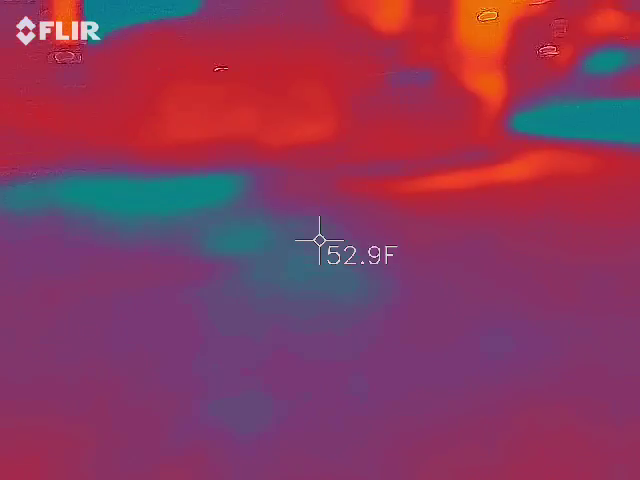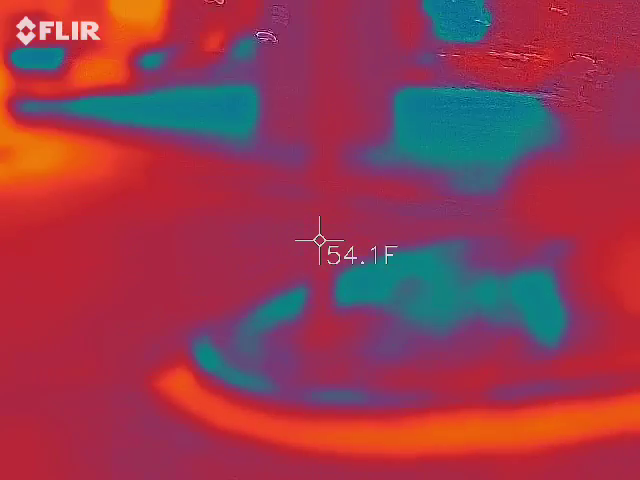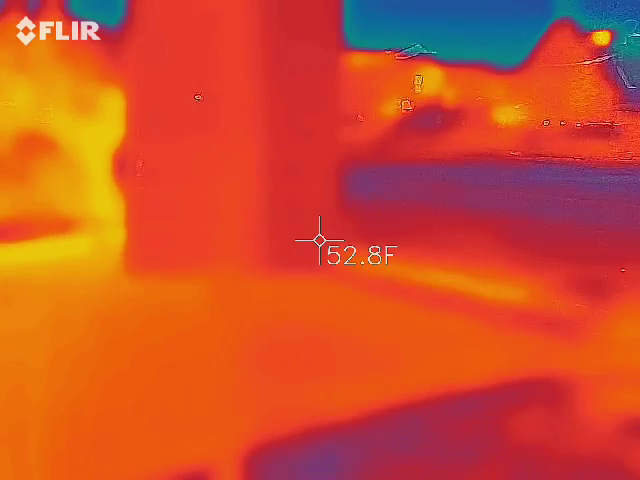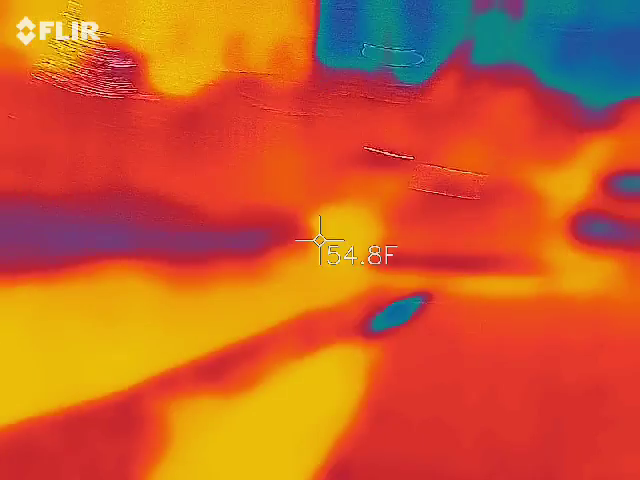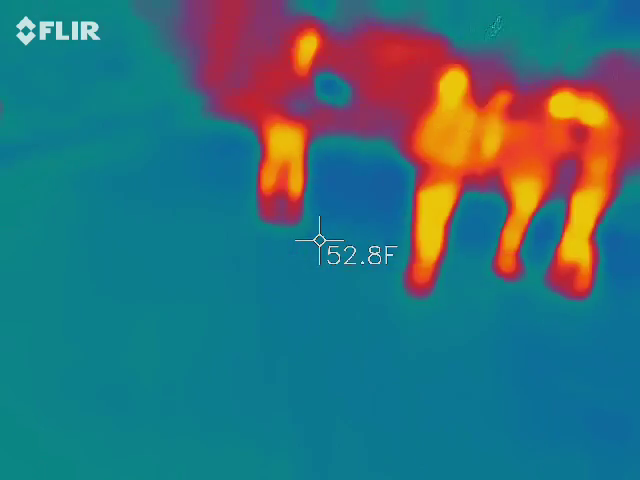I can't. I try to shoot a car, the building. I don't think you're supposed to shoot the lasers in there. So I'm reading the temperature here: 52.1. Yeah, that's normal. And this one, 58.